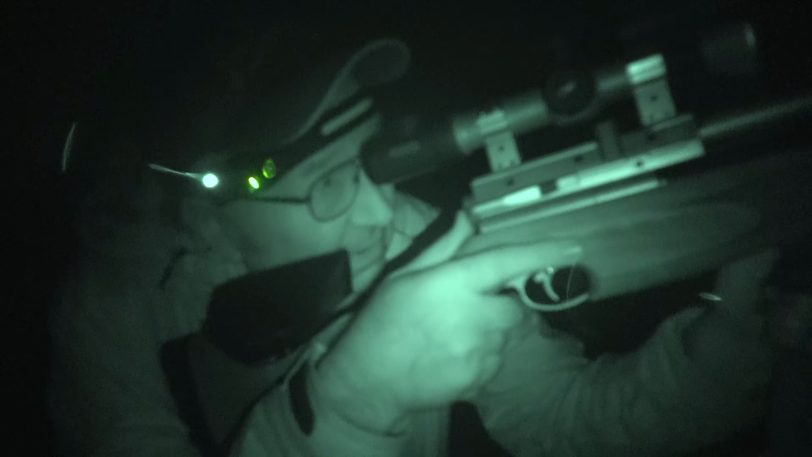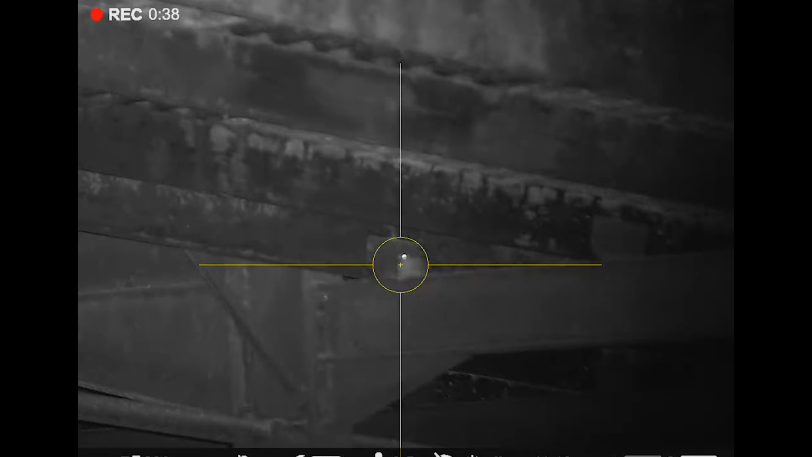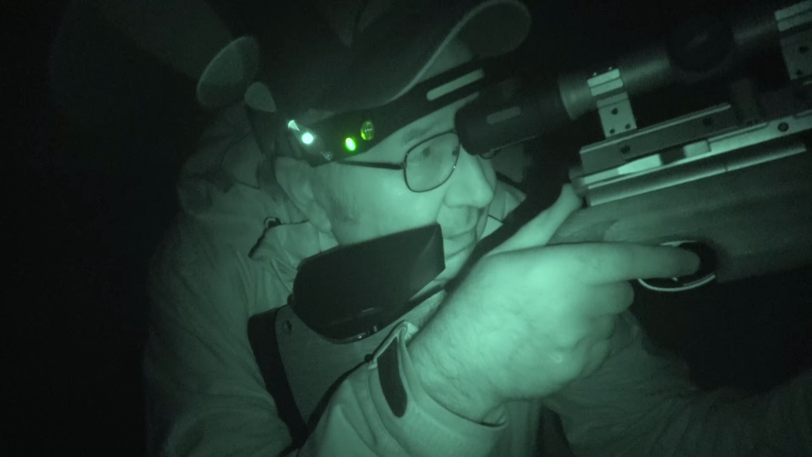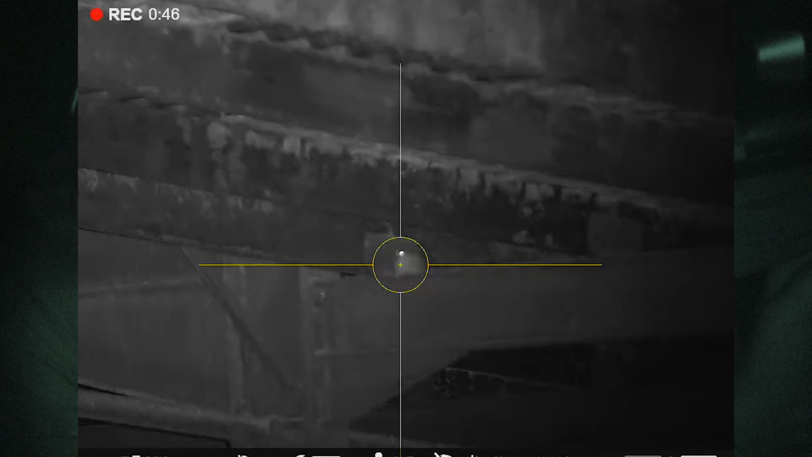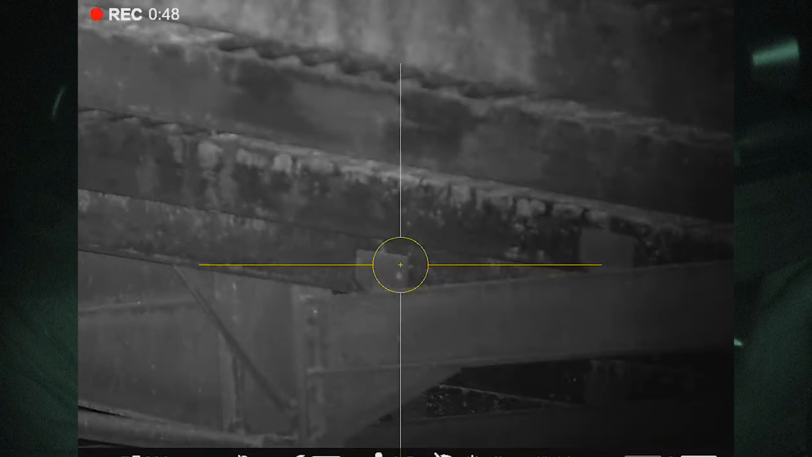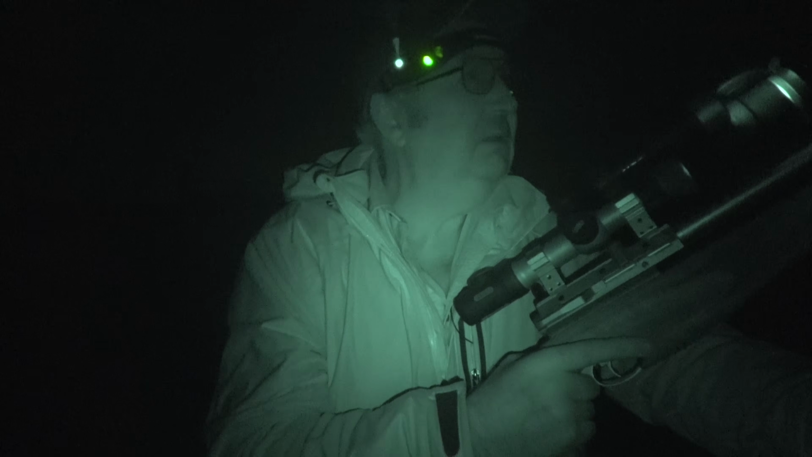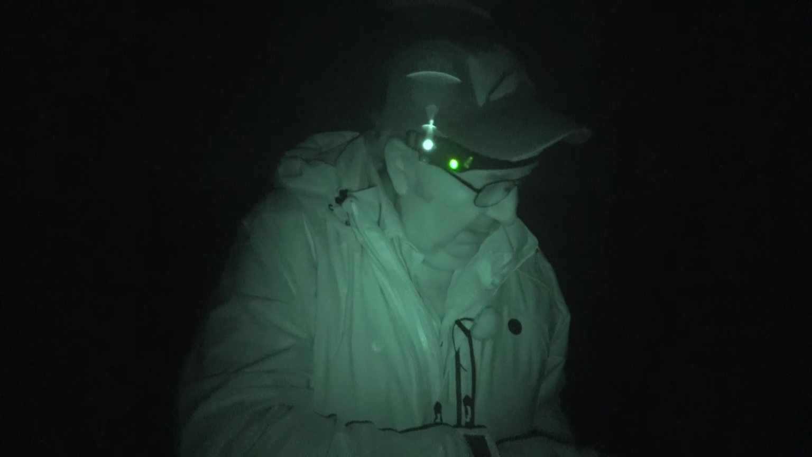Okay, this is the perfect example. There he sits, big old bright eye. Wind's buffeting me, but no excuses. And that's about as clean as it gets. It doesn't get any cleaner than that. It's just perfect. Shot, switch off, move on.